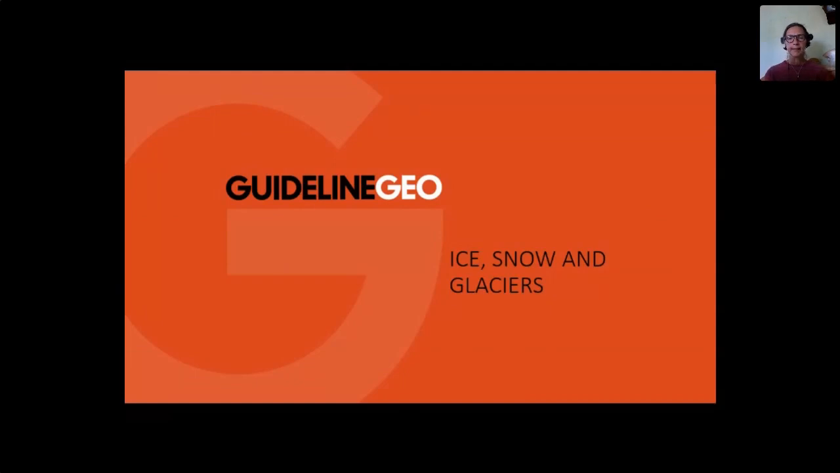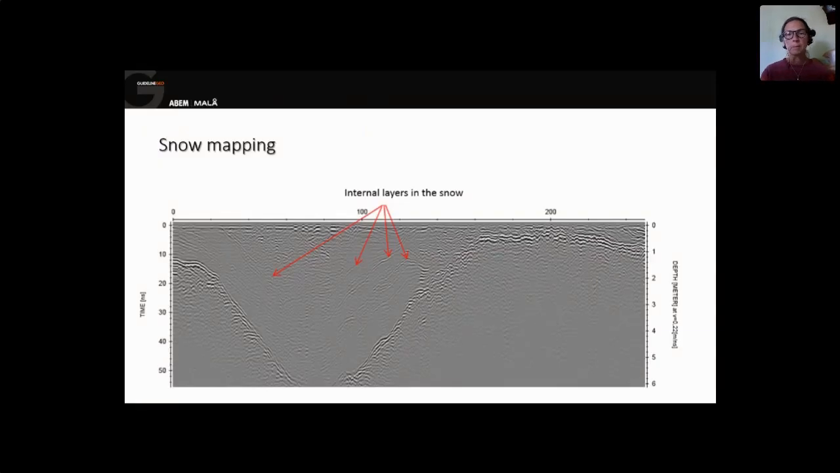And then finally, we have the last application area of ice, snow, and glaciers. Ground penetrating radar is quite good for snow. You can also see the internal layers in the snow, and snow is clean and nice, so a high frequency antenna sees quite far.